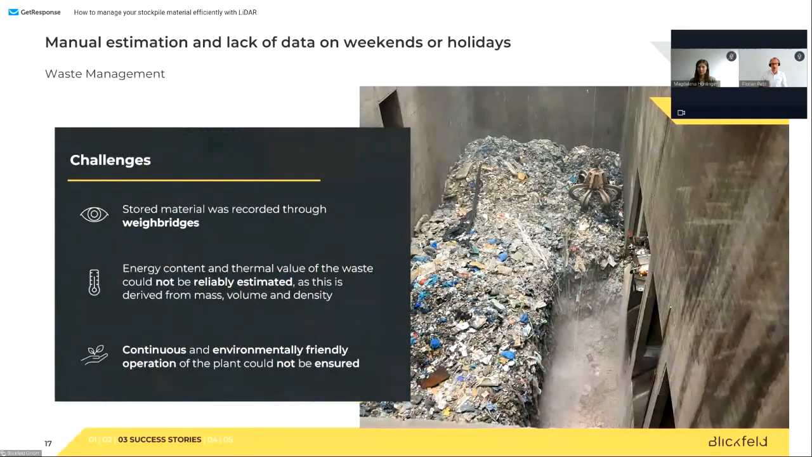So the first case is about a waste burning facility. What you see here is a bunker of a waste burning facility. How this store is managed: weigh bridges monitor how much material, in this case precious trash, is filled into this waste bunker. Why is this important to know how much is in there? Because this waste burning facility is actually generating power. It's a waste to energy facility.